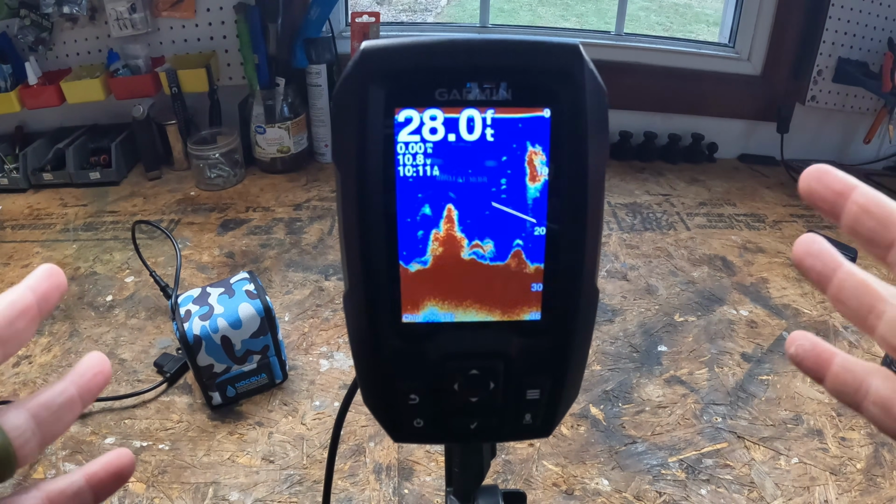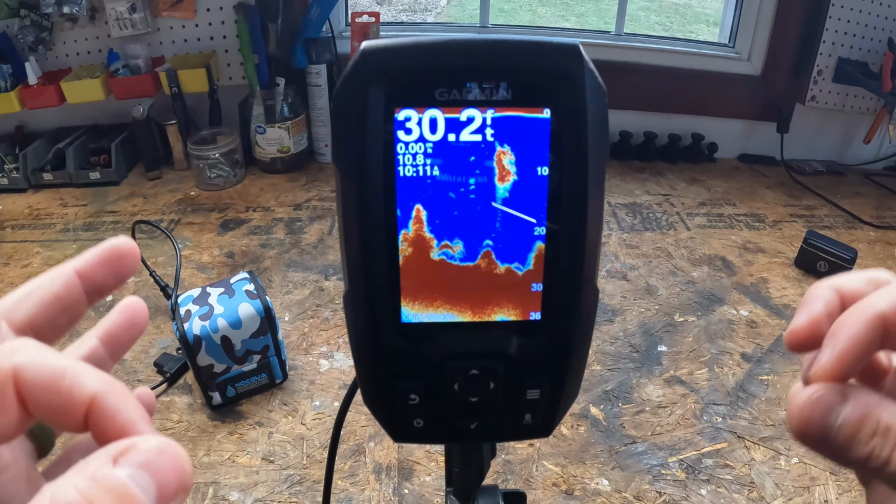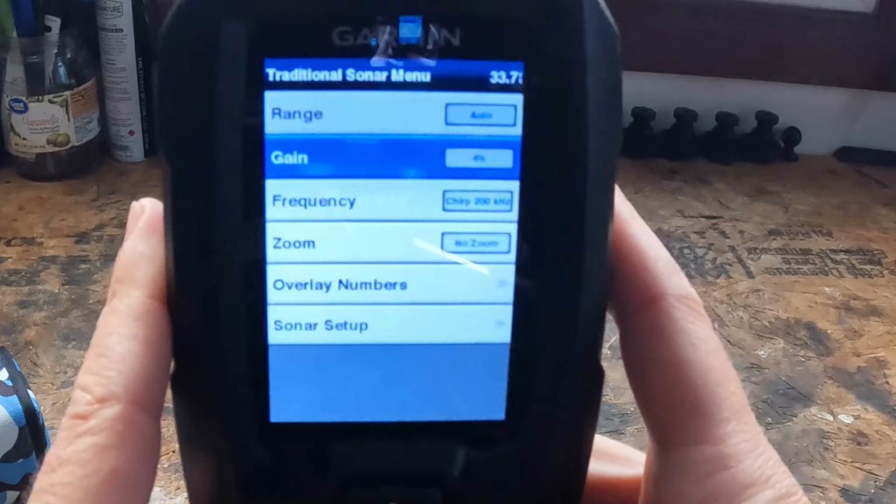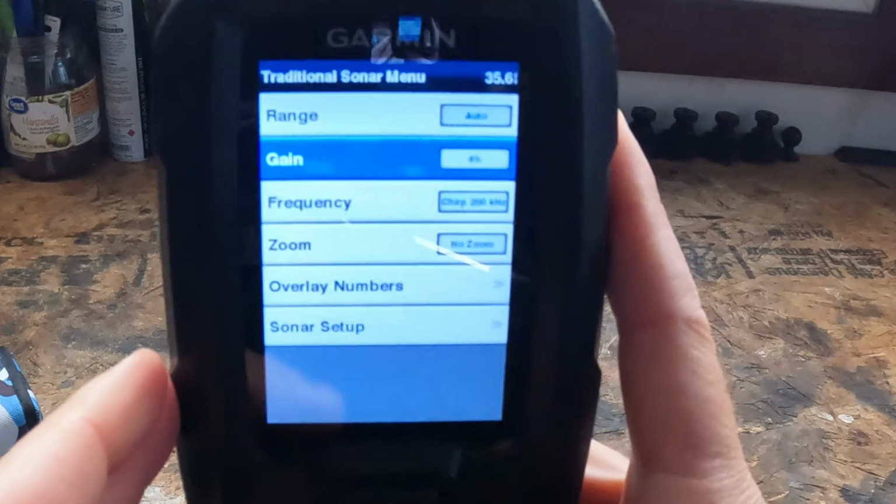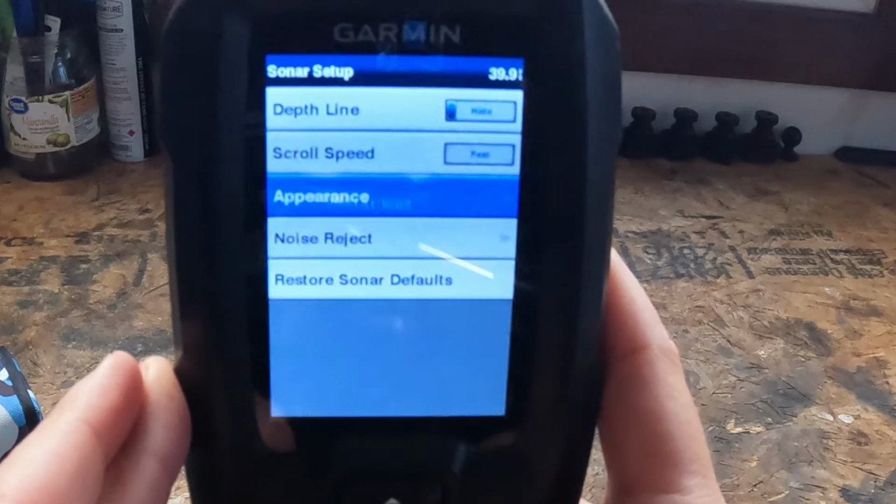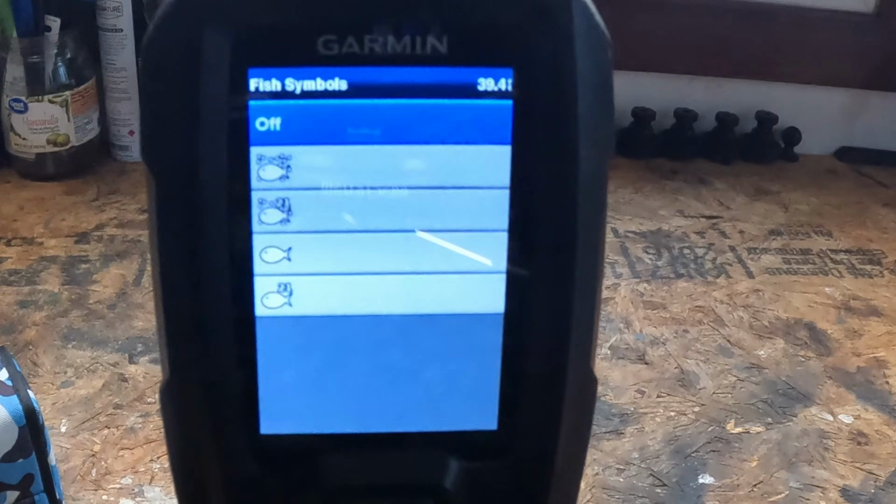But not everybody wants to decode arches, right? And Garmin makes it super beginner friendly with Fish ID mode. And how you get to that is you head down here to the hamburger button, as I like to call it. And it's buried deep. That's why a lot of people don't utilize it. So you head down to sonar setup, hit the check mark button, head down to appearance, hit the check mark button, head down to fish symbols, and you're going to get a variety of different options here.